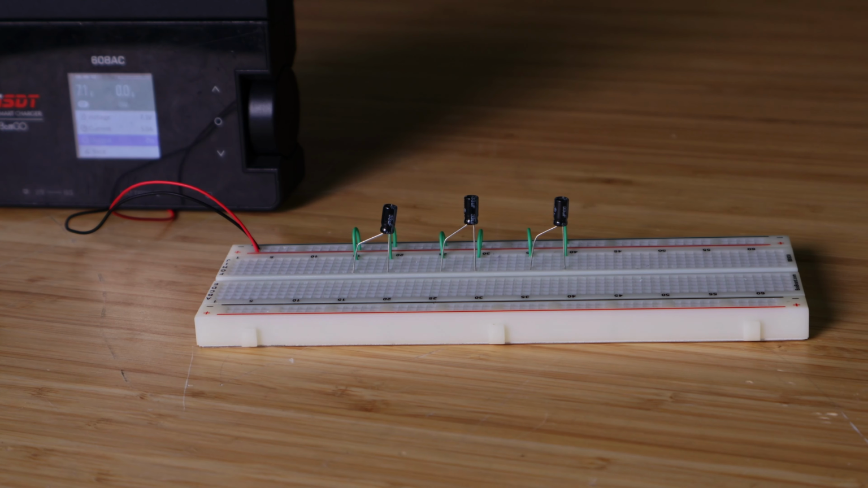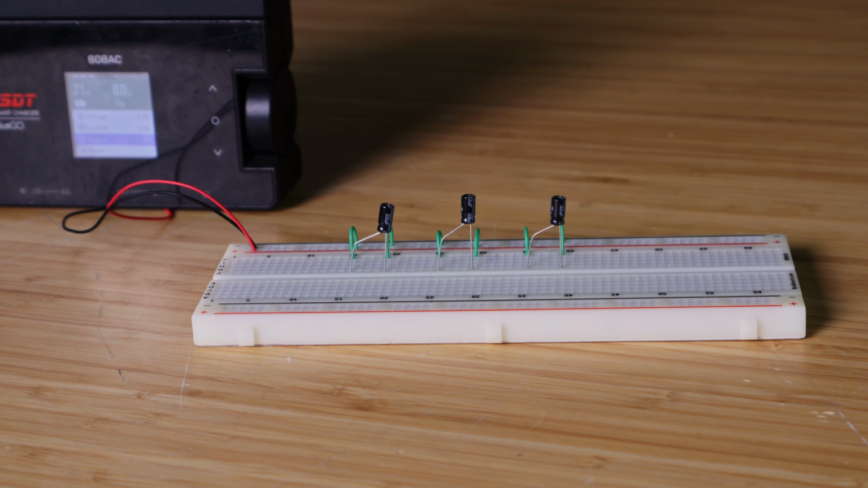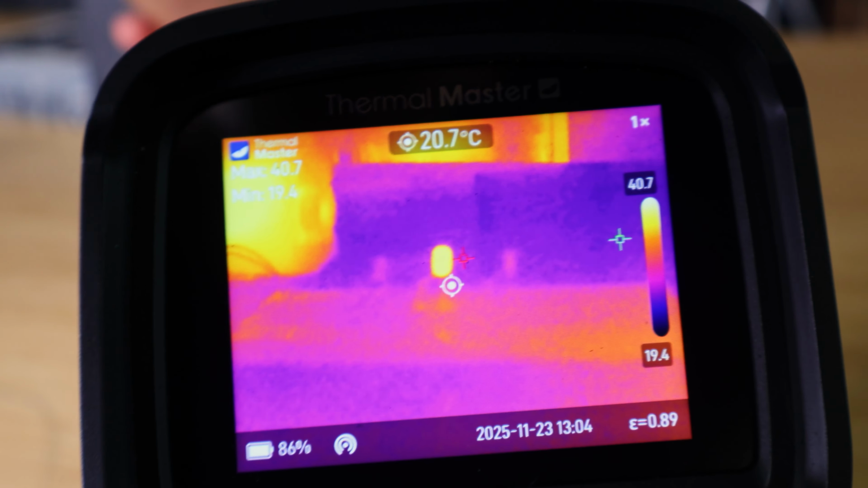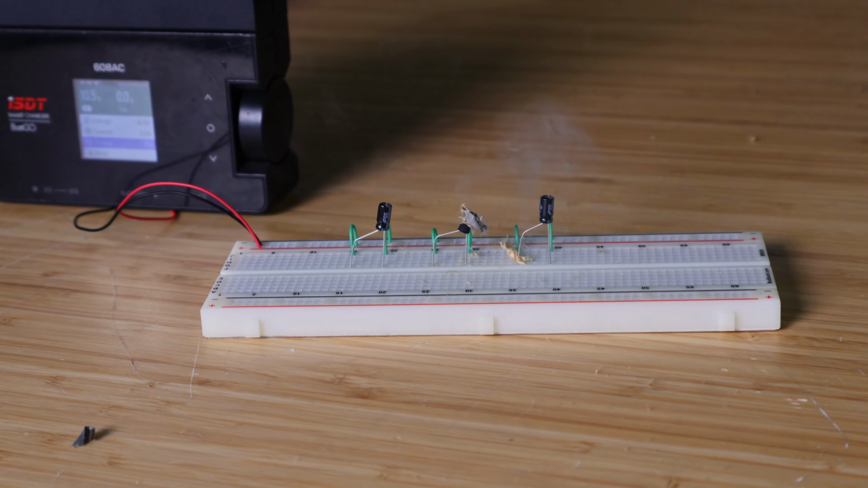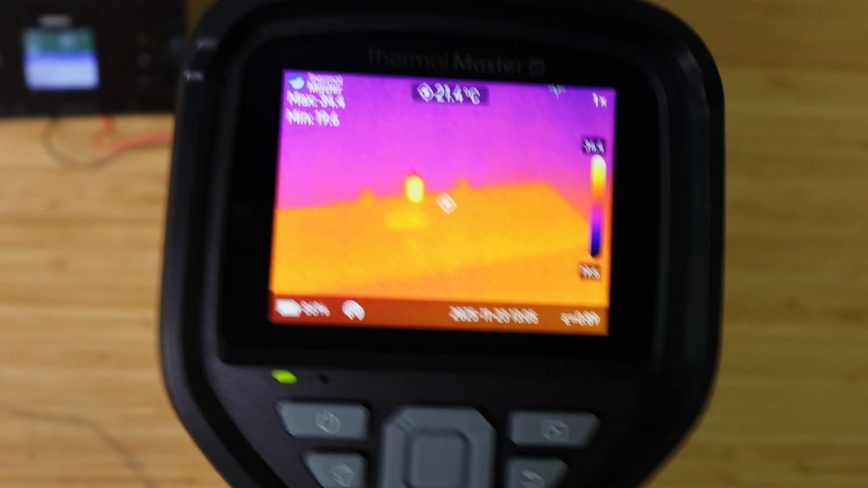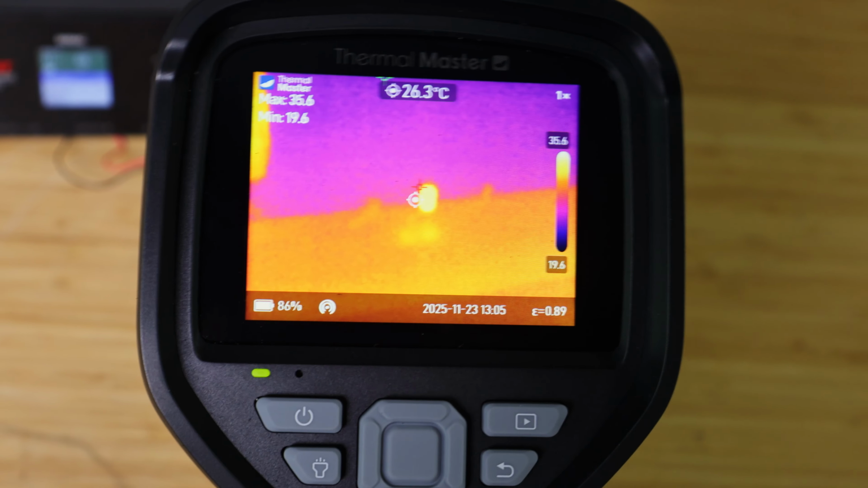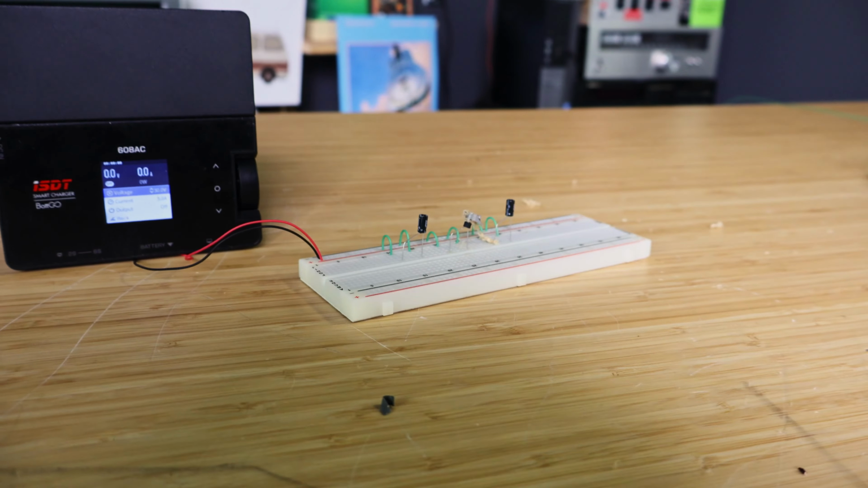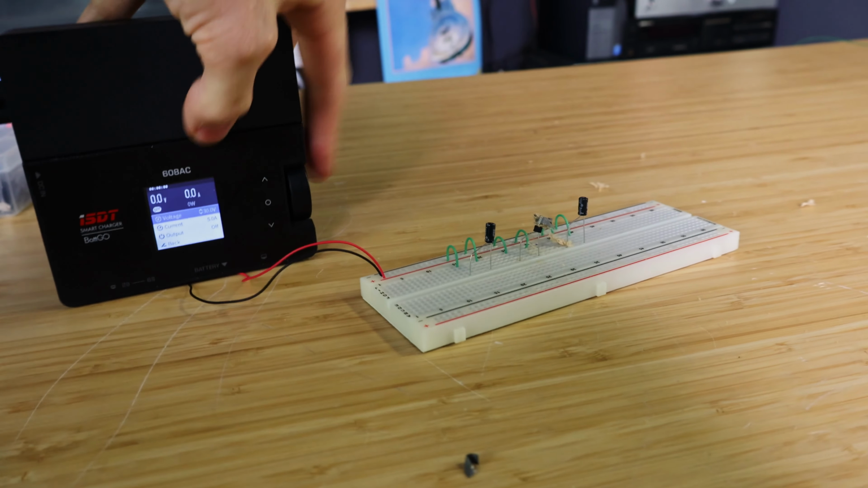Example, tell me which of these three capacitors is problematic. Okay, tell me now. Hint, it's that one. See, I told you it was that one. It definitely stands out a lot more when you're looking through the thermal camera. You can tell exactly which one is the problem. That got little bits of capacitor debris everywhere. These things are rated for 16 volts. I'm just gonna put them all at 30.